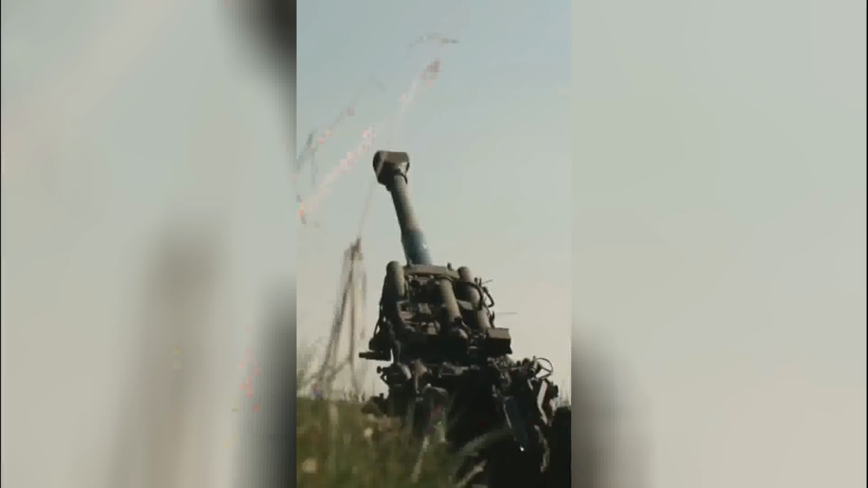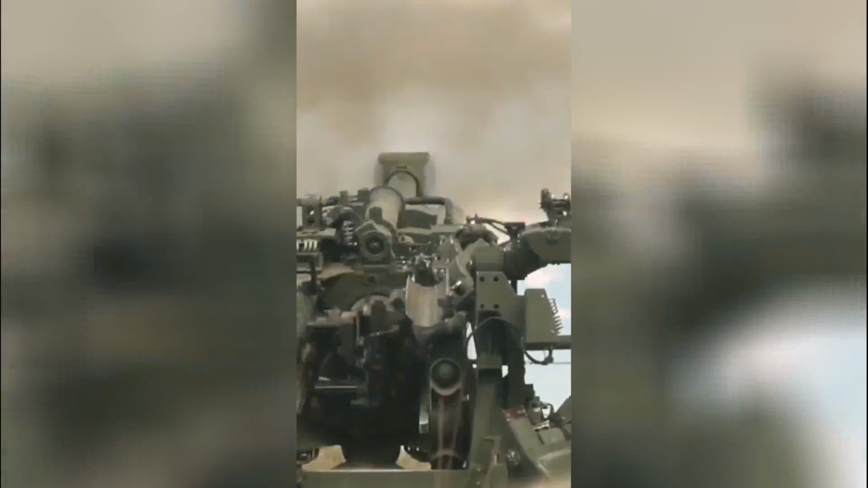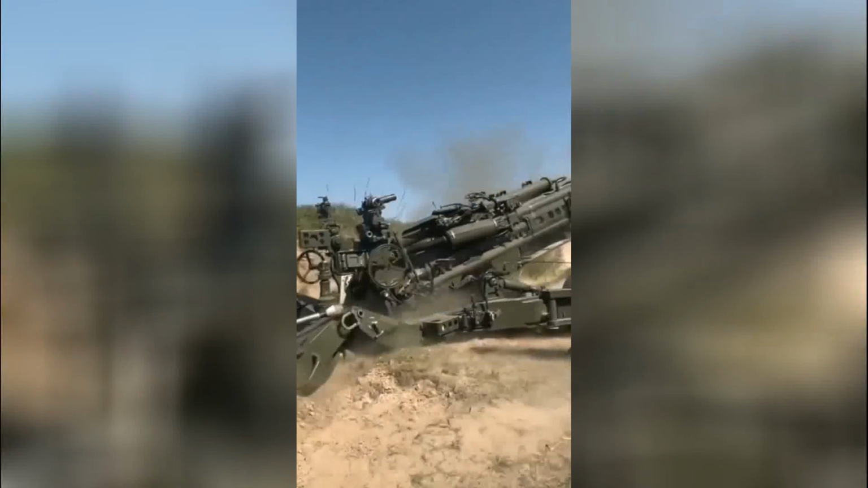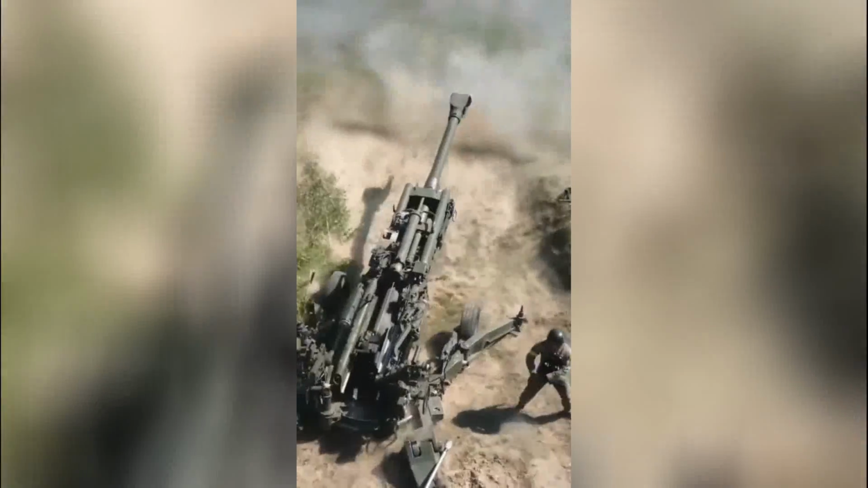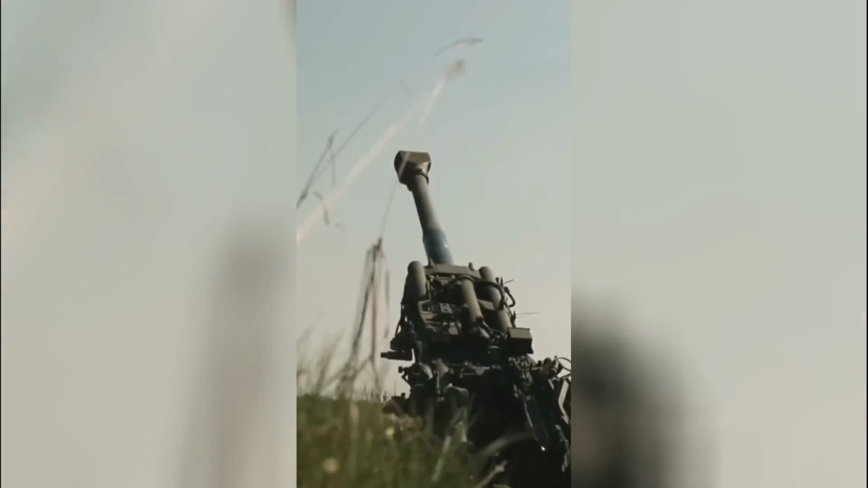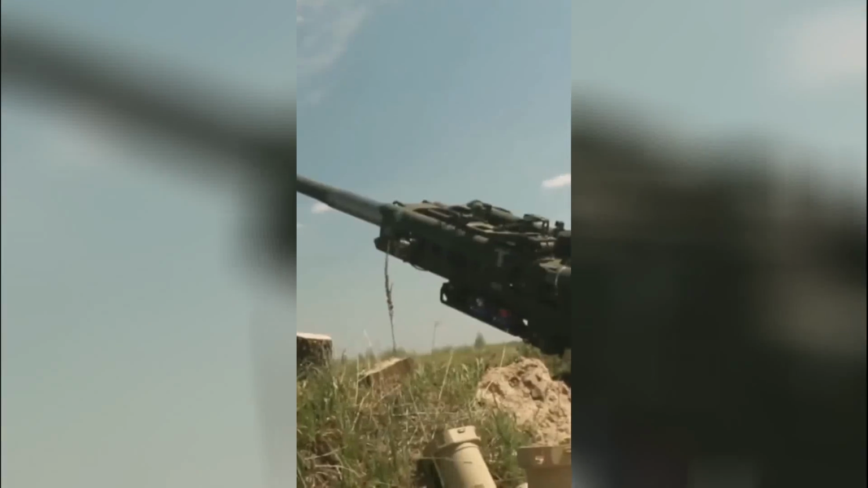"This is an artillery war now," Vadim Skibitsky, Ukraine's deputy head of military intelligence, said. He continued, "Everything now depends on what the West gives us. Ukraine has 1 artillery piece to 10 to 15 Russian artillery pieces."